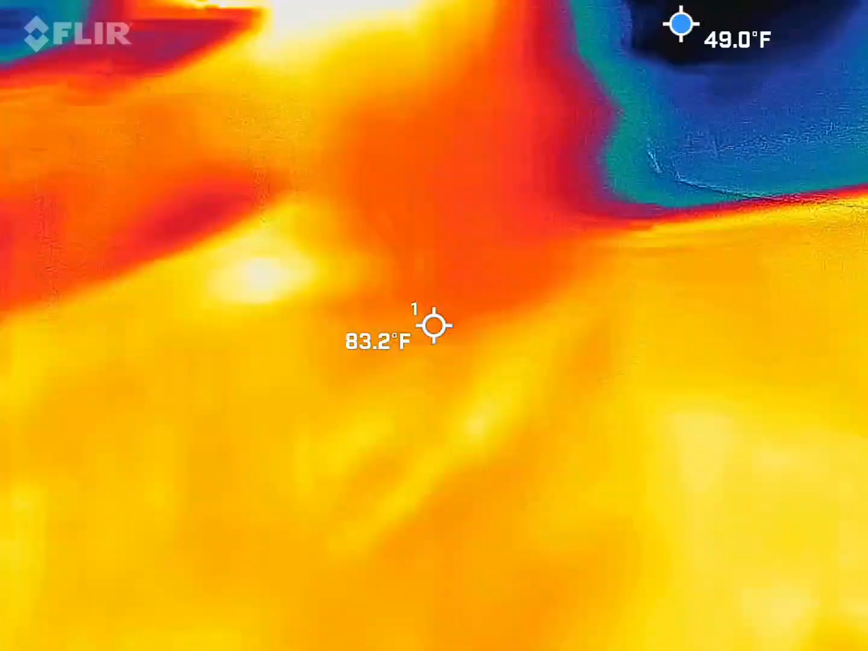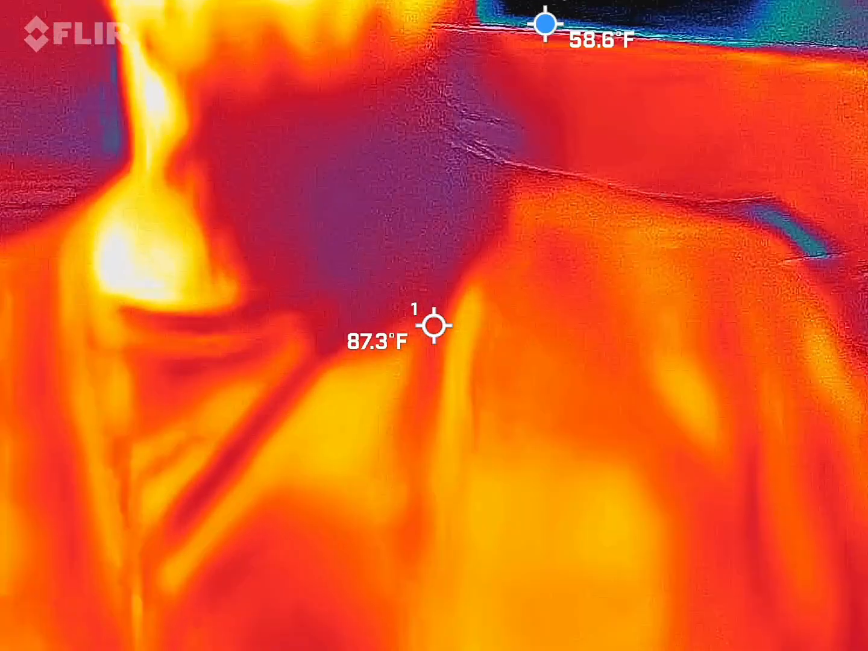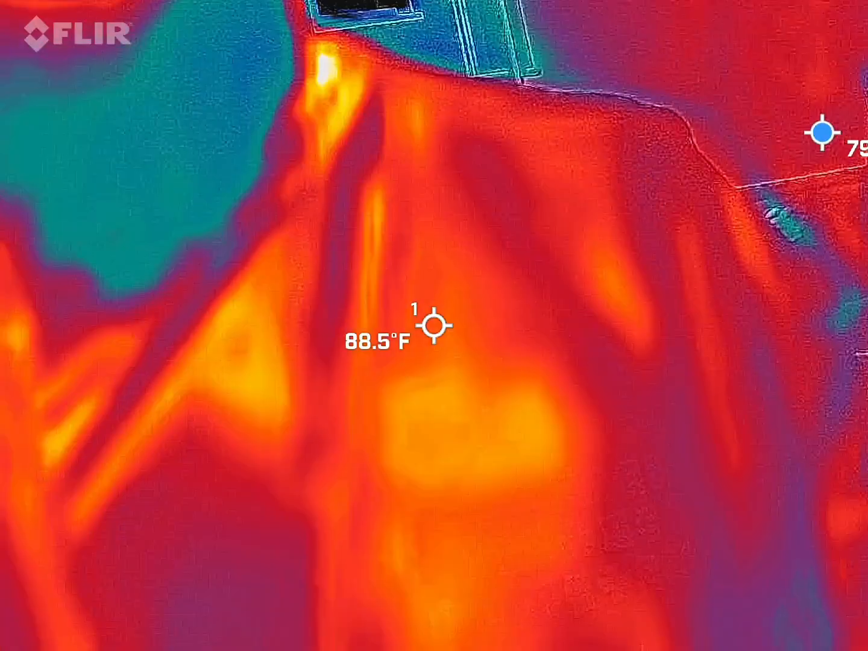That heads up. But you're exactly right. We're looking for those cold spots. But you should be able to see me, red, orange, and yellow guy. That means I'm the warmest thing in there. That's the way it's set up. So white hot, black cold.